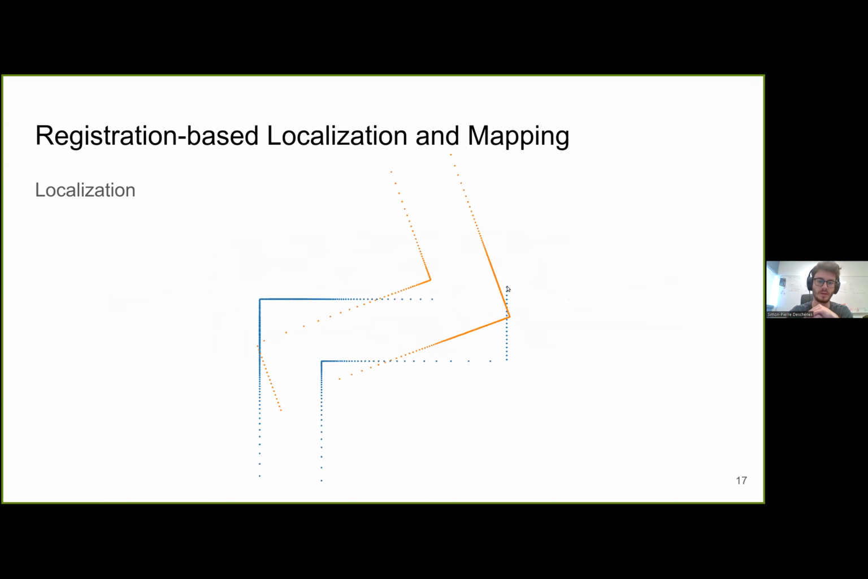So with registration algorithms, we are able to localize within a map, because if we have our map in blue and we have our current scan in orange, we know that once the point cloud is registered, we are at the origin of the orange scan.